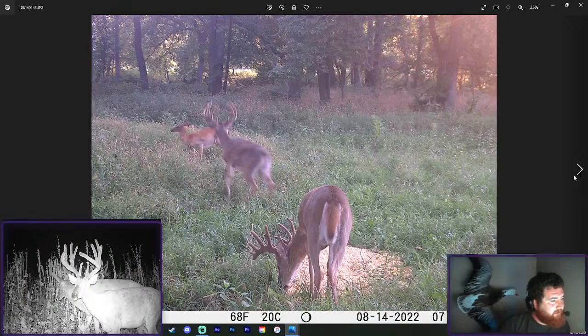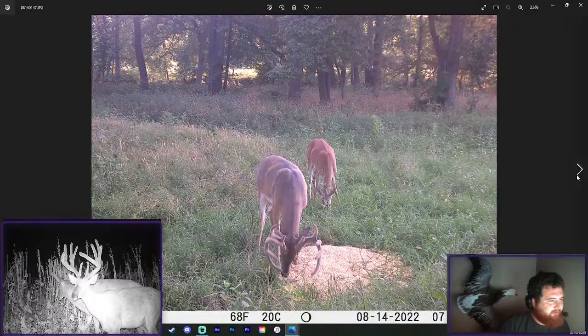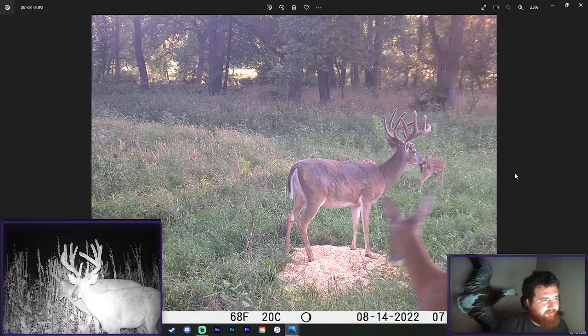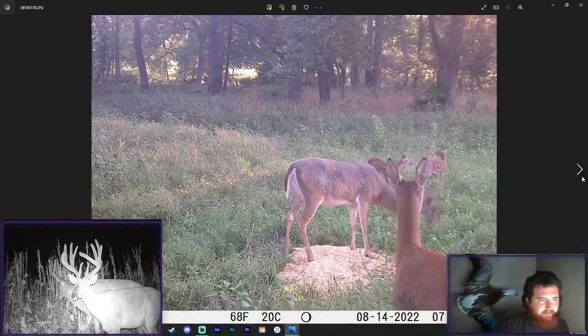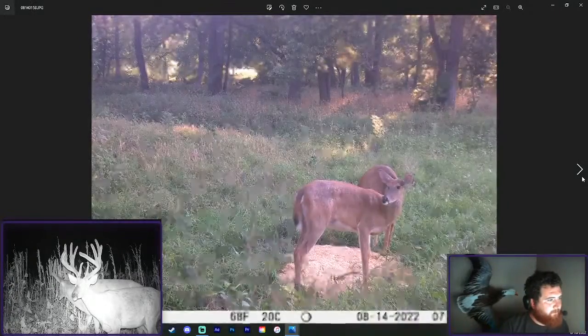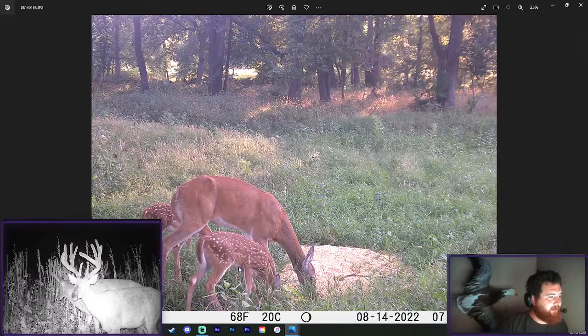I'm trying to think. That's kind of a cool picture. Maybe that is the buck we call Judgment. I don't know. When you have so many clean tens, they're so hard to distinguish. He's got a pot belly now. Definitely at least 4. Gorgeous picture though. Aw, that's cute.